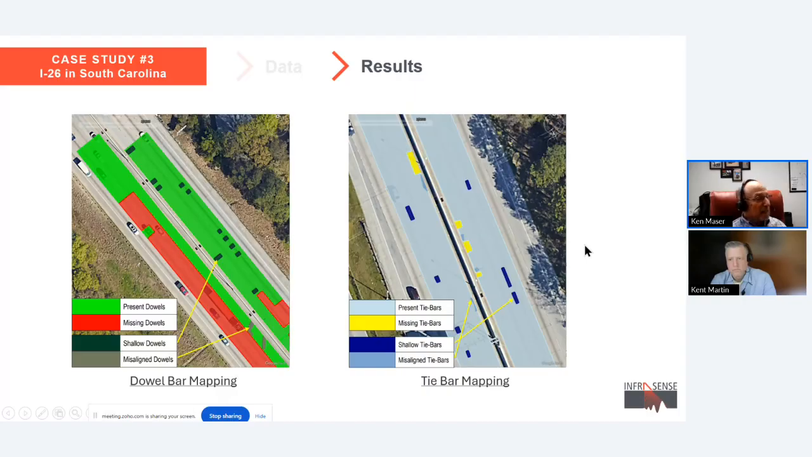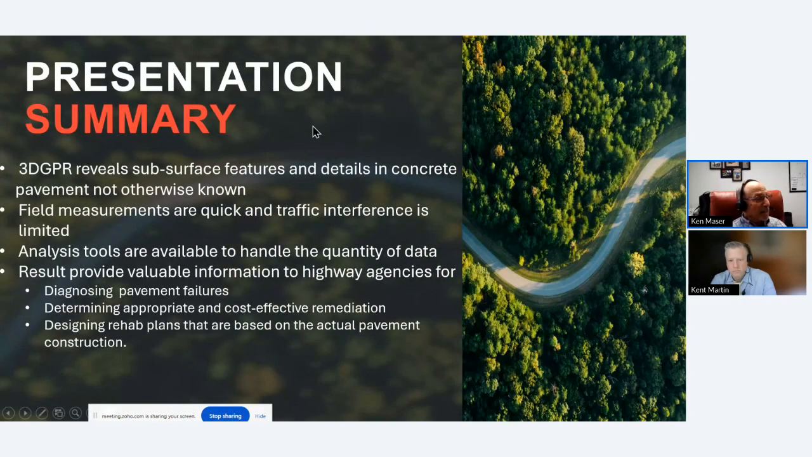So let me just summarize, if I may. I guess the main message that I would like to emphasize is that 3D GPR reveals subsurface features and details in concrete pavement that are not otherwise known. You're really looking into the pavement almost like an X-ray and seeing things that you probably didn't know were there. And knowing they're there is very useful.